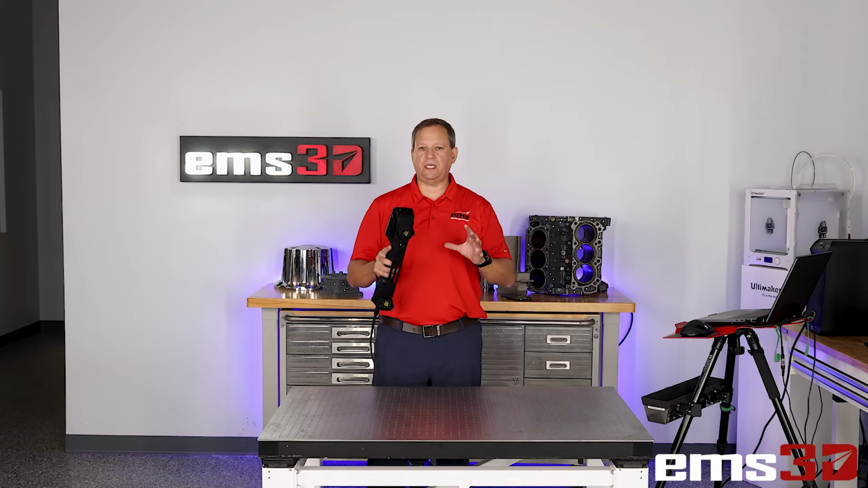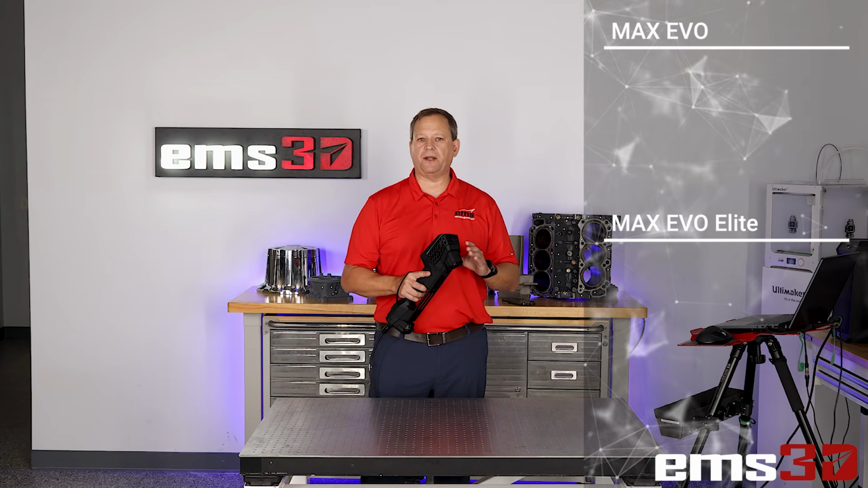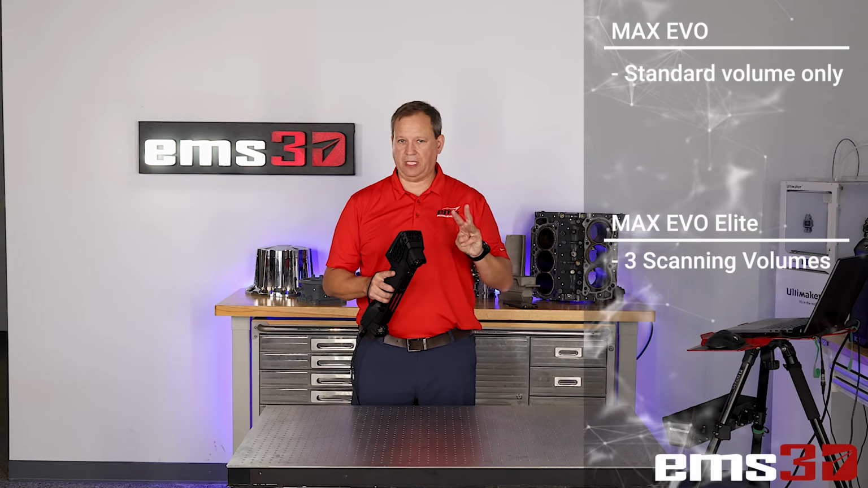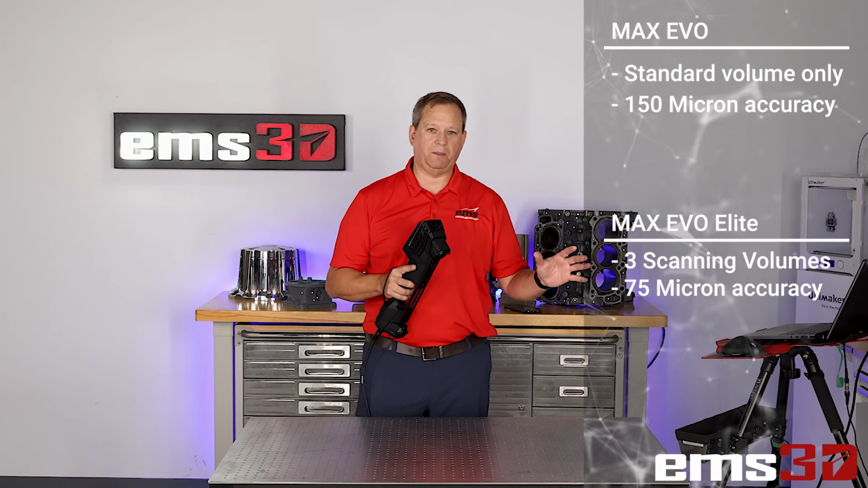Now, what's different is we still have the two models, the standard and the elite, so let's talk about how they are different. The standard model only has one scanning volume, the elite has three, and the elite is more accurate at 75 microns versus 150 microns.